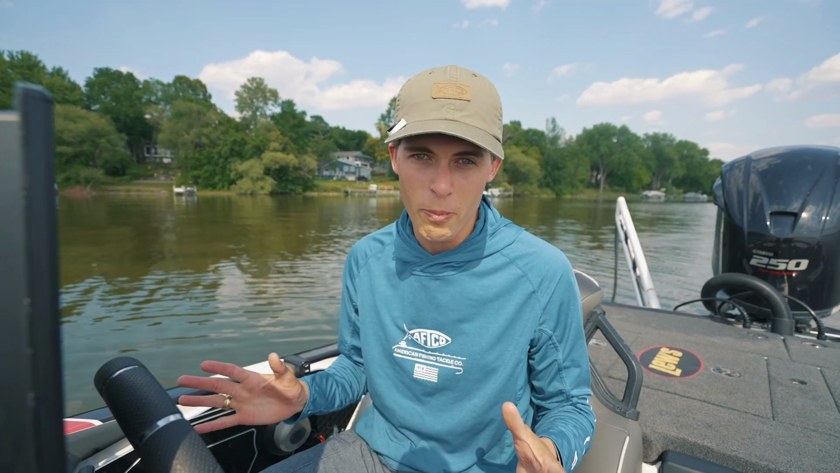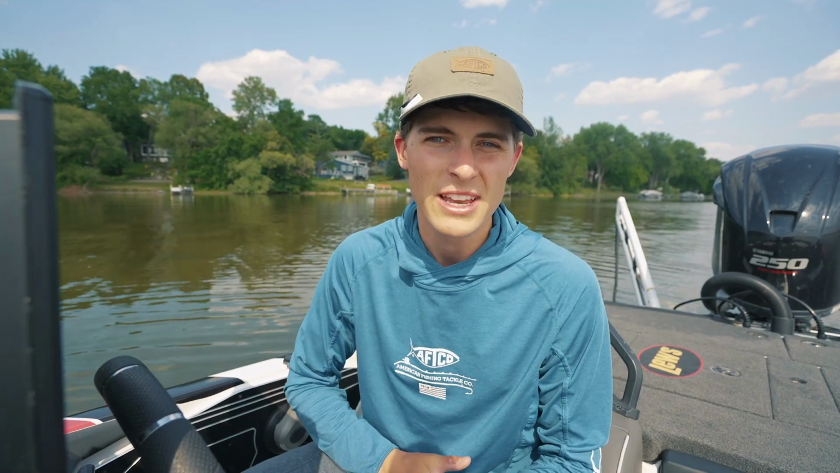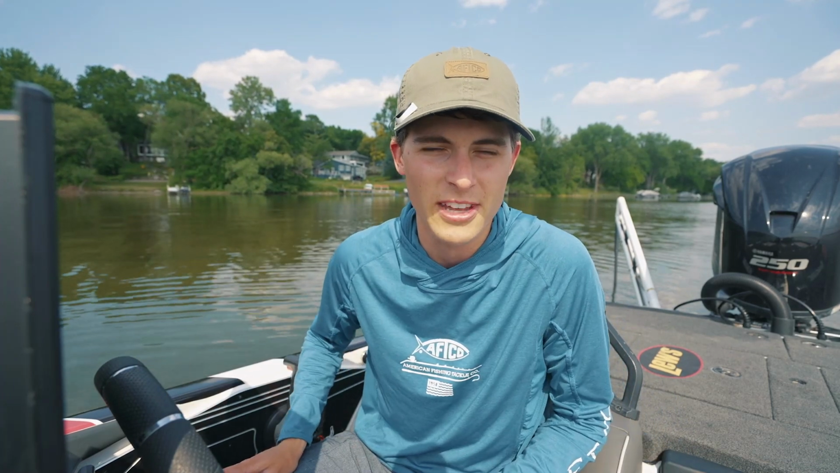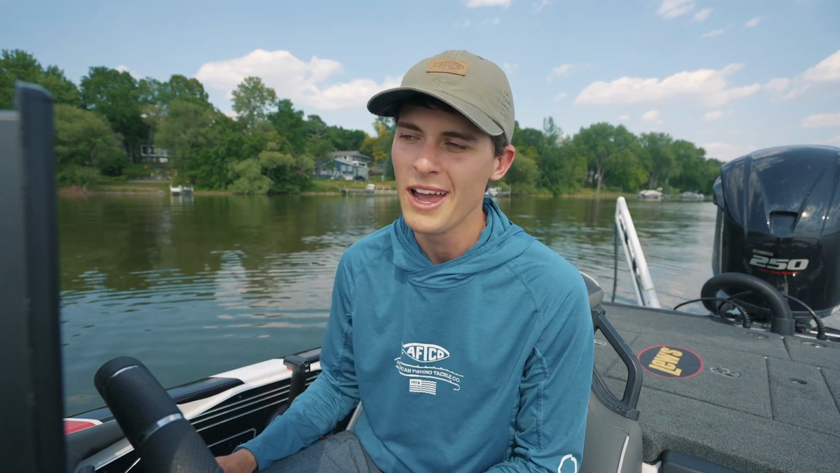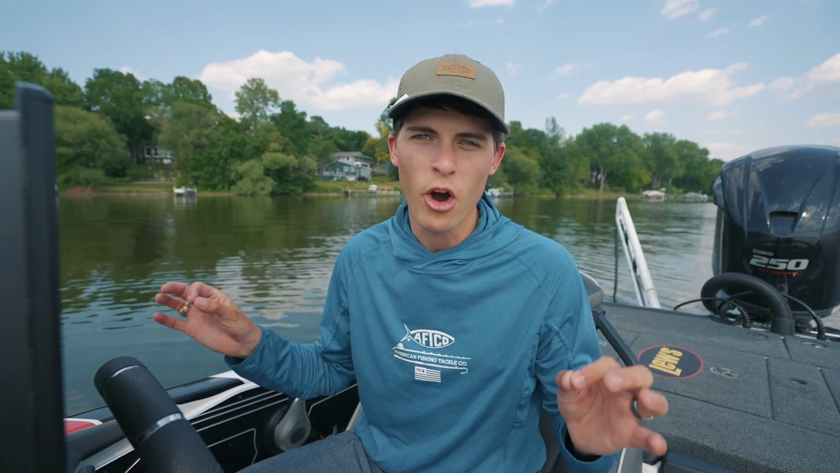I'm not going to touch a whole lot on down scan, not going to touch at all basically on traditional down sonar, the colorful sonar that almost all of our boats' electronics come with, because most of the time if I'm trying to find structure and fish offshore, I'm using side scan and map almost exclusively.